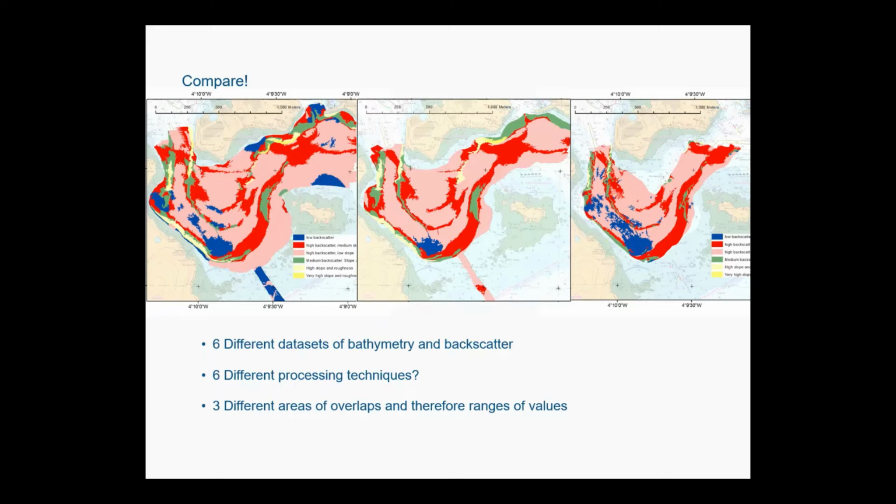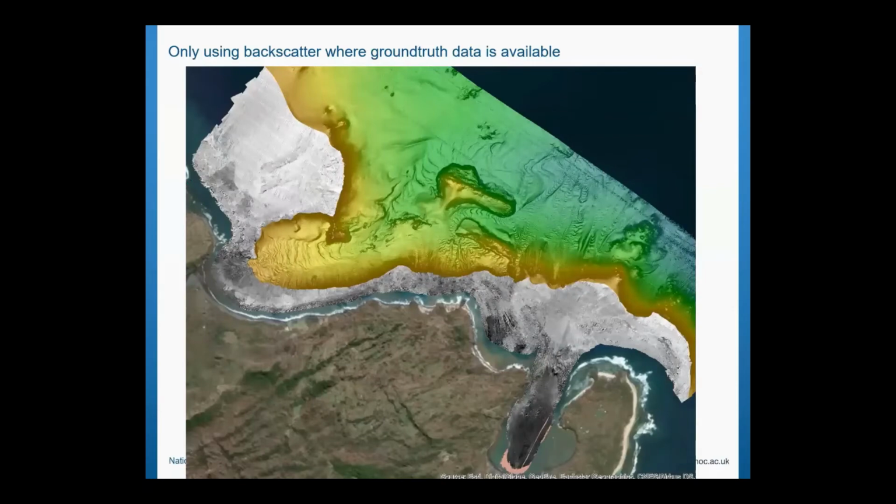So that's object-based image analysis, producing something that I can semi-rely on and put something together. Just another example of this is using backscatter. Again, I did all the backscatter here. I did it to 60 meters because my ground truthing only went down to 60 meters. So I'm not trying to characterize anything of the deep stuff here.